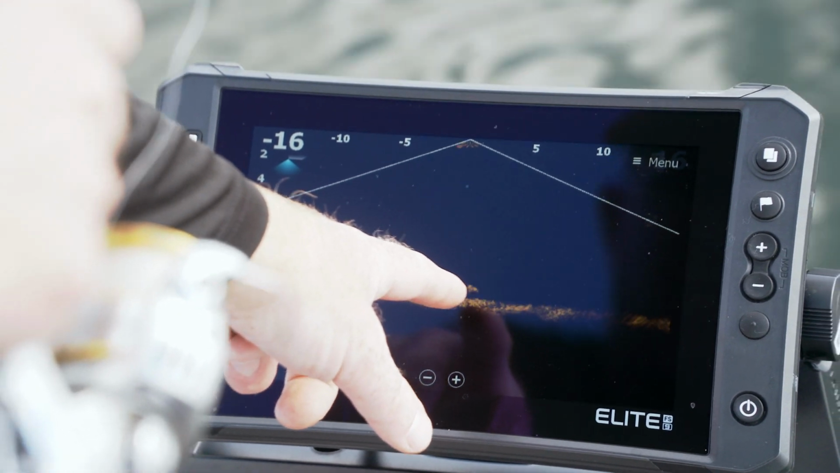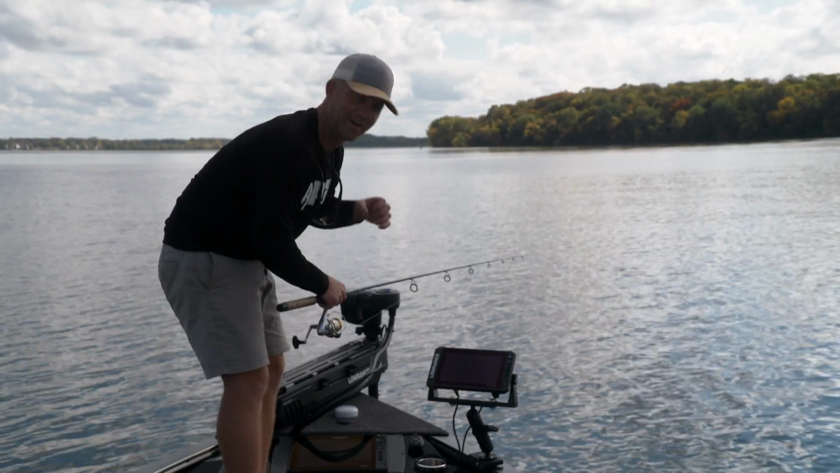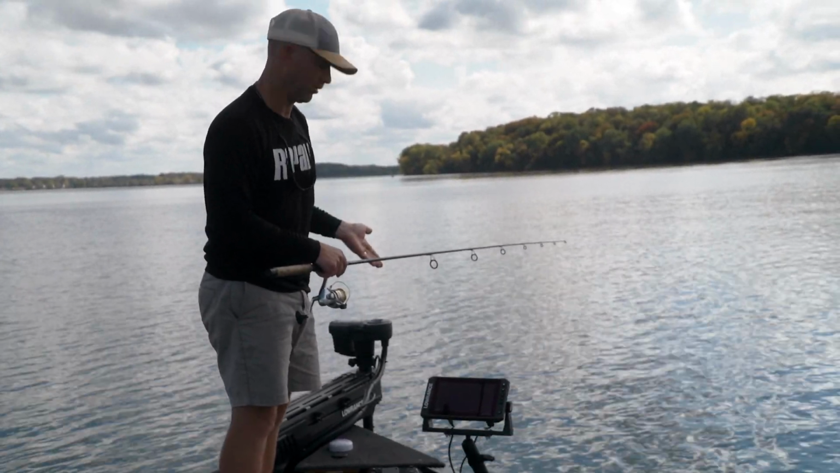Oh, there's a big, that looks like either a bass or a walleye. It scared them away. They all took off. It's so cool to see how the fish react to the lures.